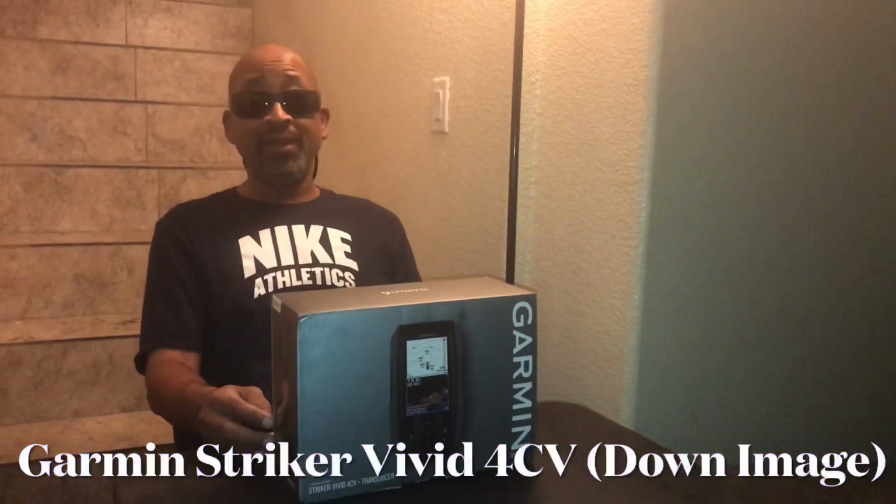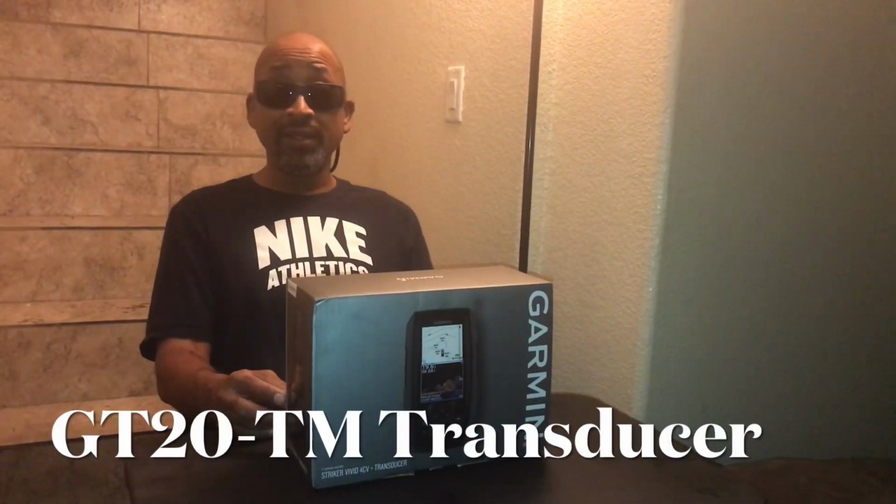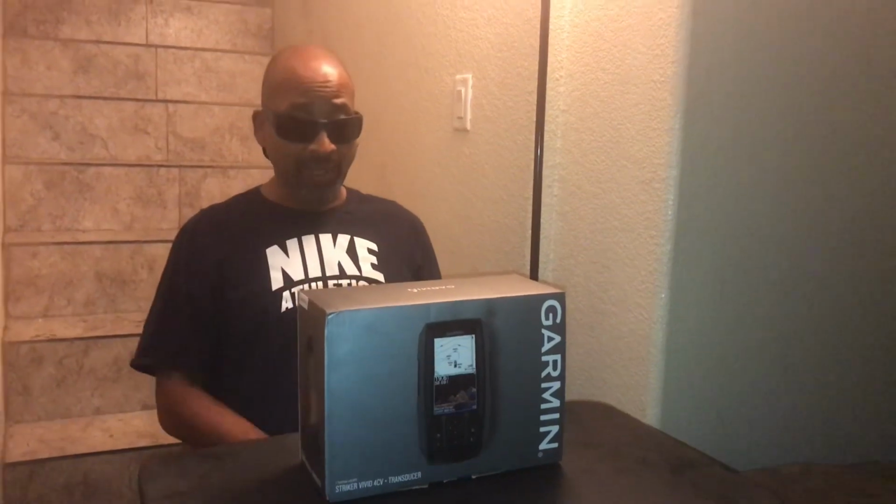Today we're going to be doing an open box and an on-the-water review on the Striker Vivid 4CV. It does come with the GT 20 TM transducer, which from my understanding is an upgrade from the regular 4CV that grabs the image from the side and then tries to pull it together, as opposed to this one where you're getting a true down image. Of course, they call it clear view.